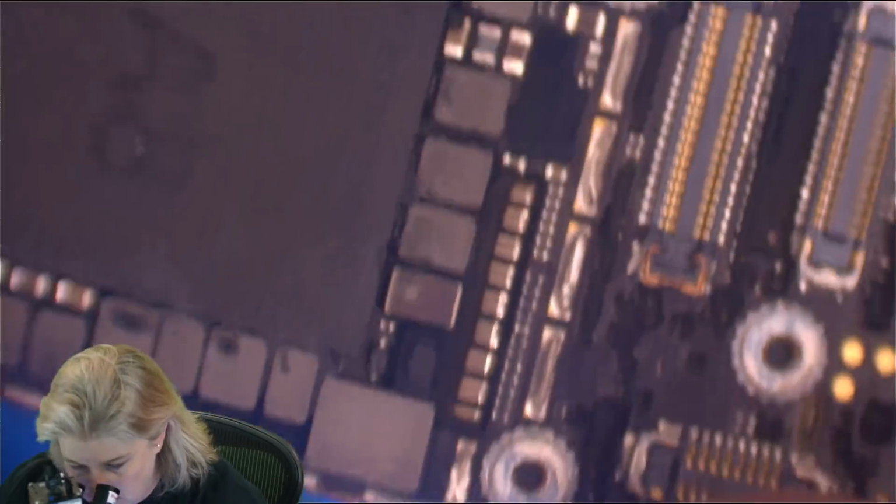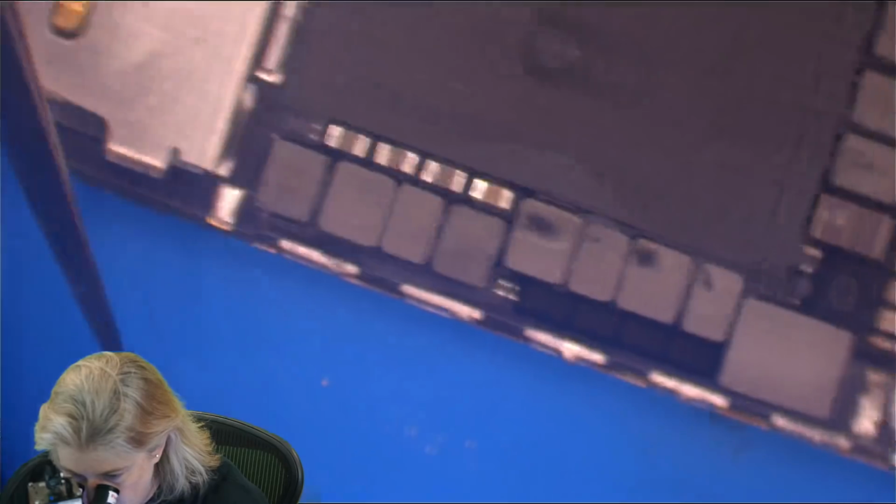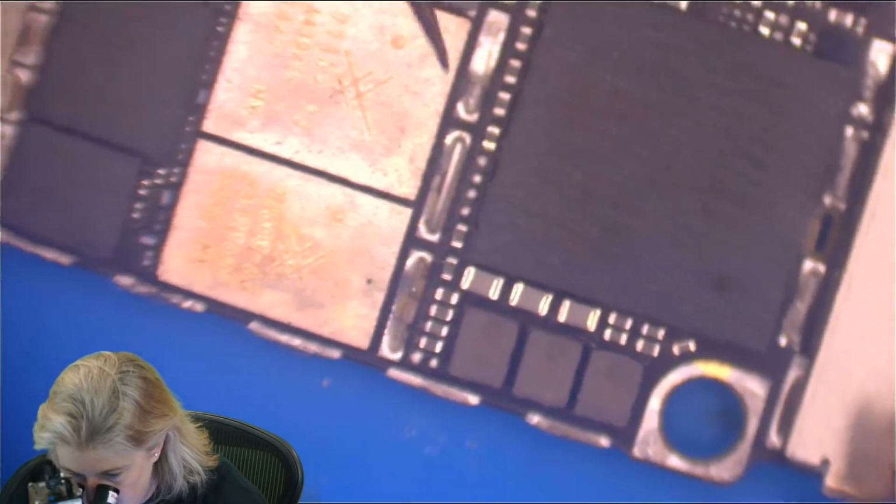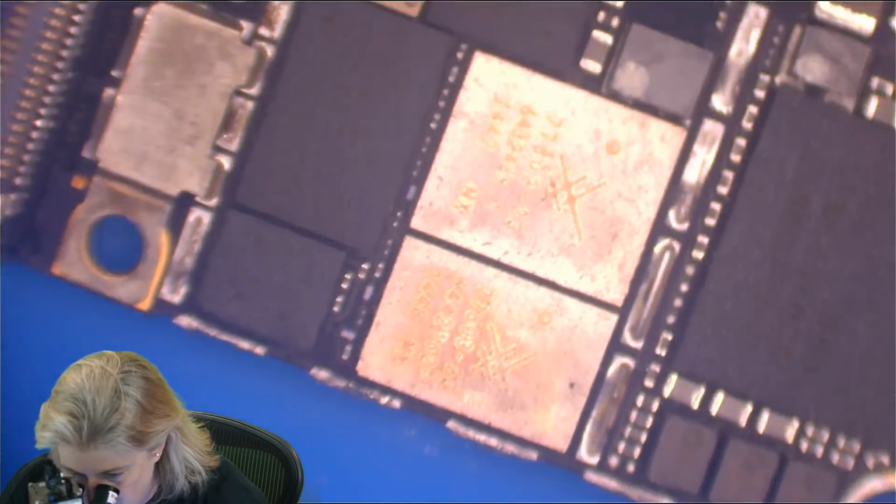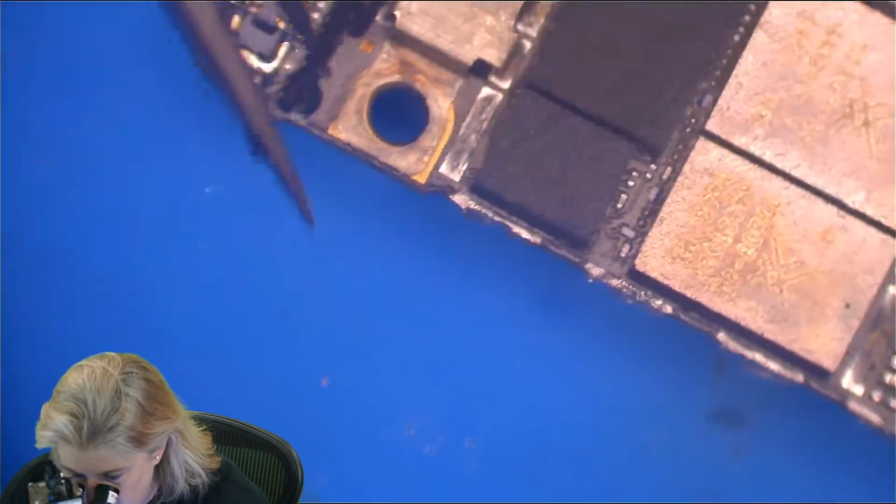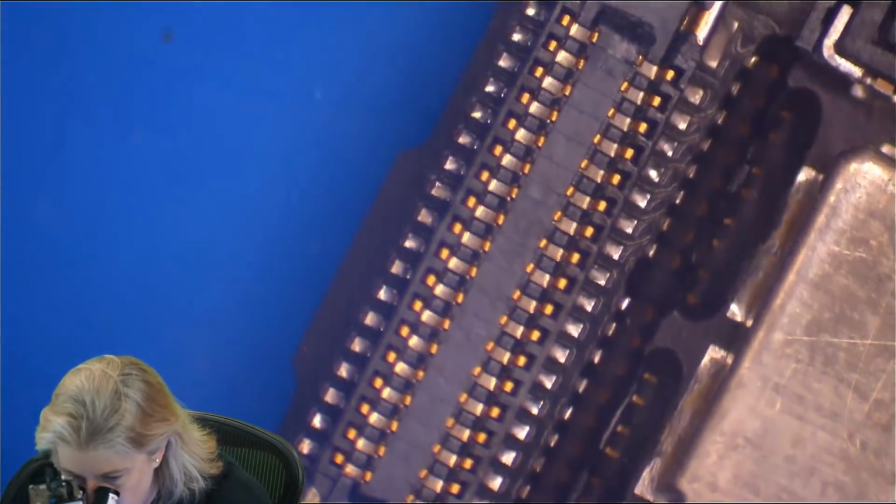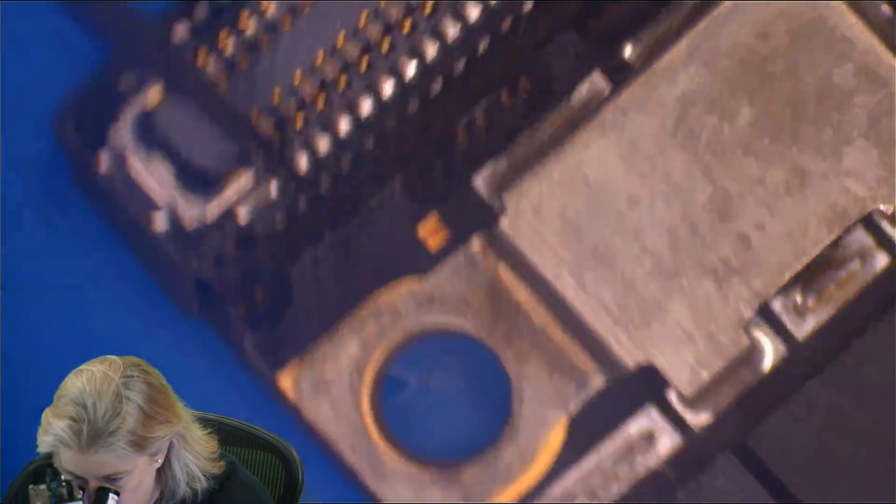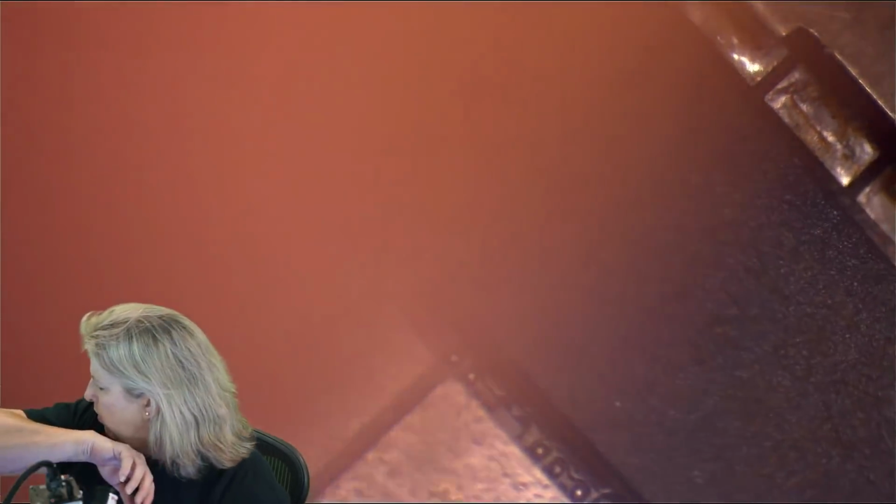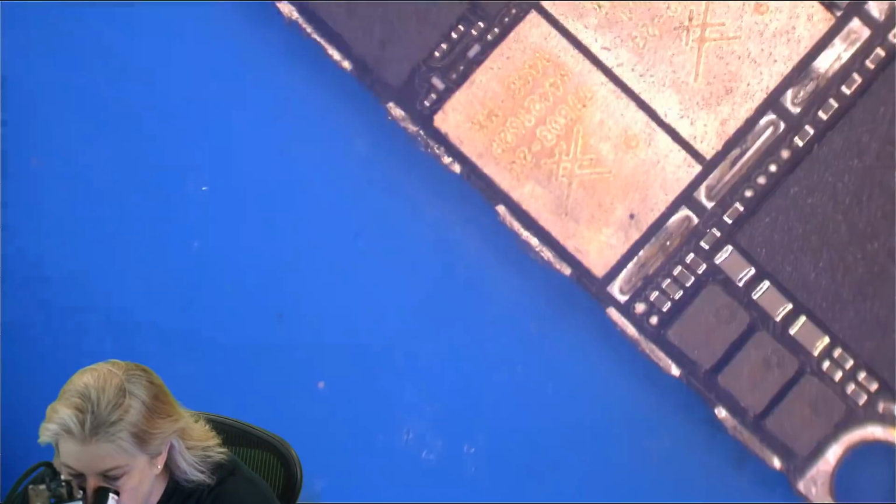All right, so looking at this board, we can see not a lot of corrosion. Shields are gone. Let's look around here for any shield removal damage. Looks okay. I don't know what they're talking about, a lot of corrosion around the charge port. Here's the charge port. Hello, any corrosion? No. What about in there? Are you sure this phone even got wet? Oh, heavens. I don't see any water anywhere. Nope, no water.